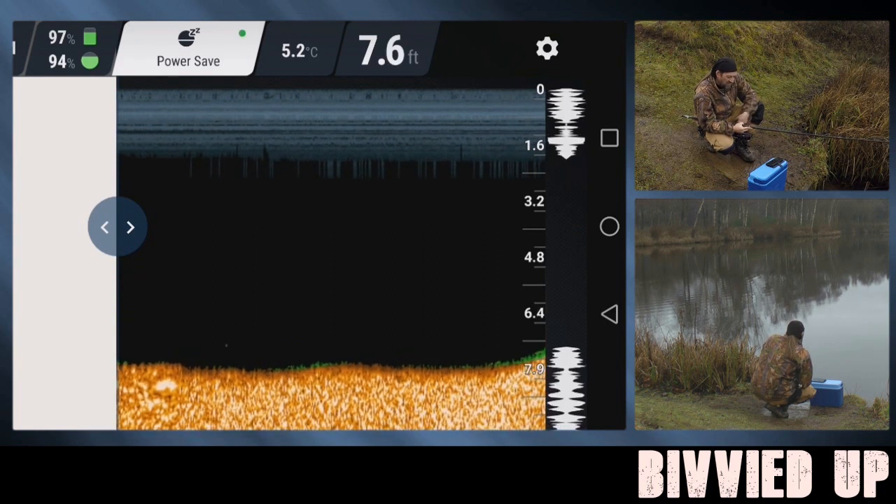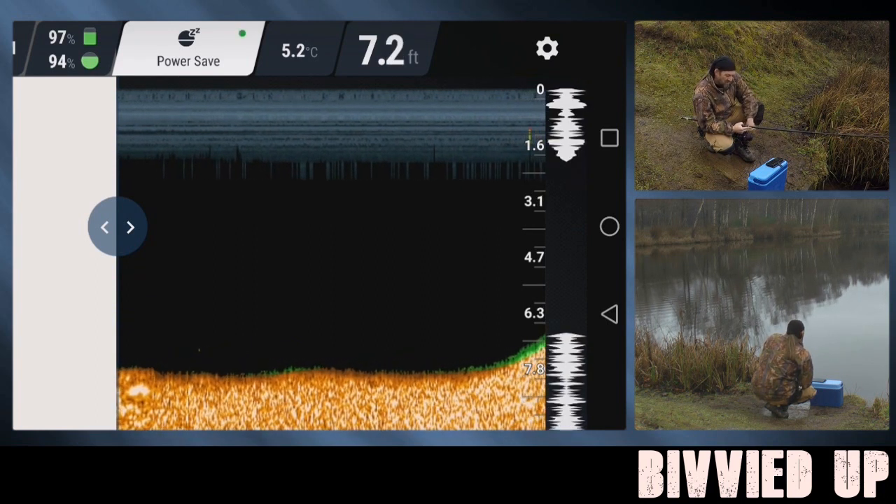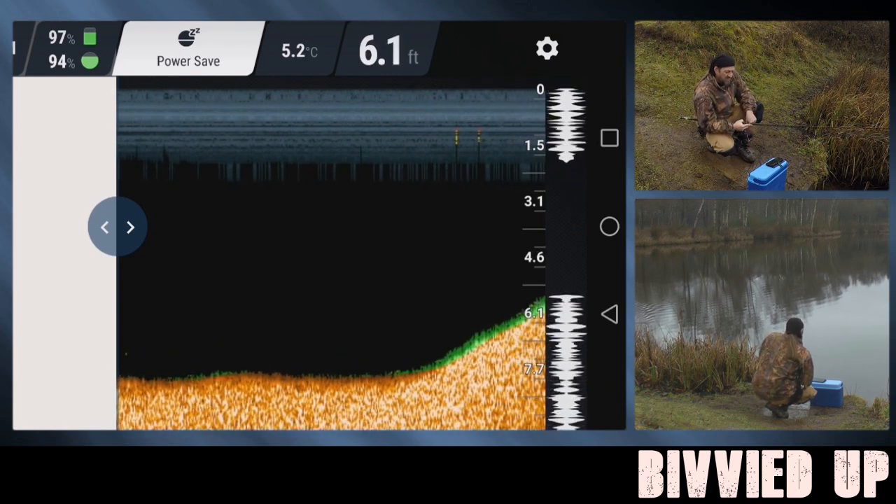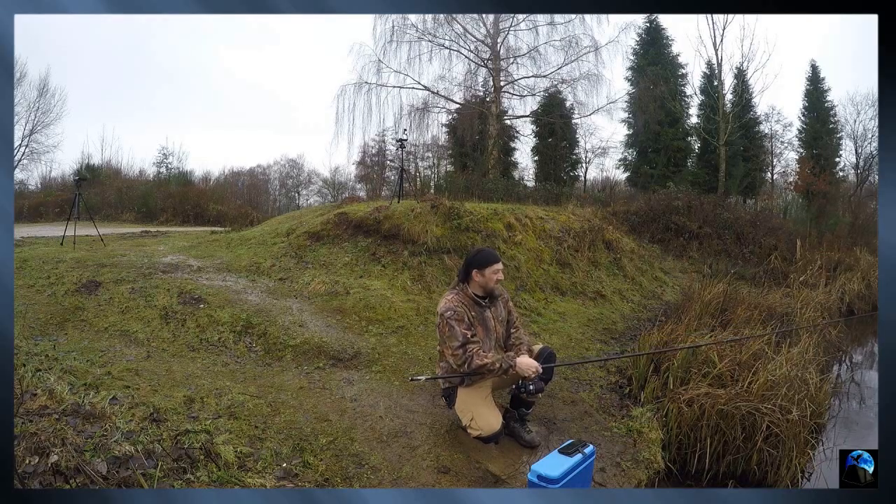It seems to be about 2-3 rod lengths out. Big clouds of bait and stuff feeding on them. So I'm happy with this spot. We'll give it a try for the morning.